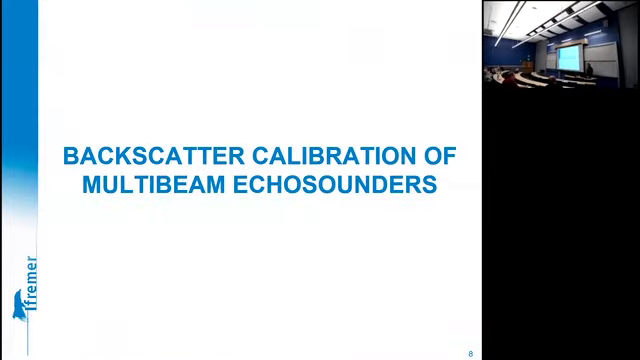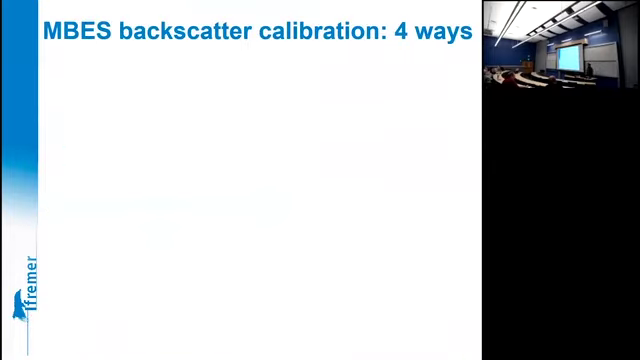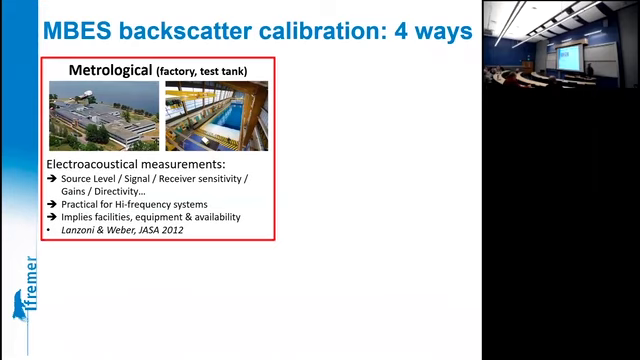So I am now addressing the calibration methods that you can imagine for backscatter measured by multi-beam systems. The first one, which is the very basic one and very difficult one, is what I'd call the metrological approach, meaning you dip the system in a tank or whatever, and you measure directly all its electroacoustical characteristics.